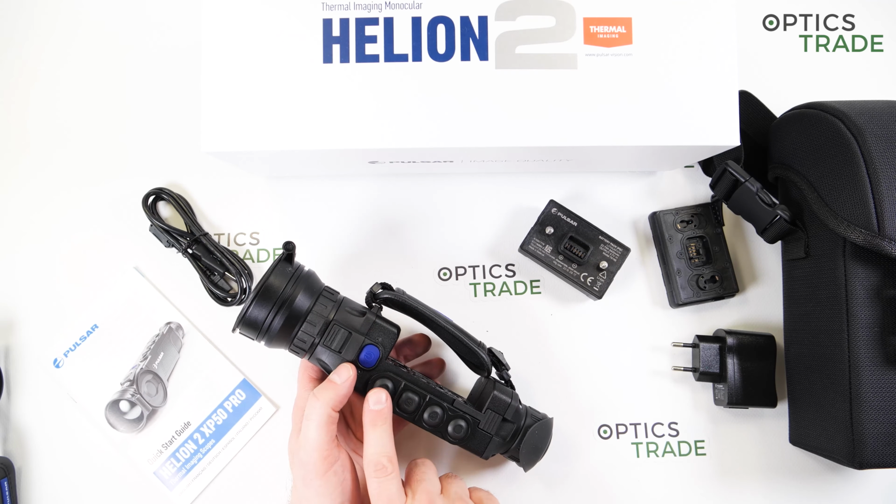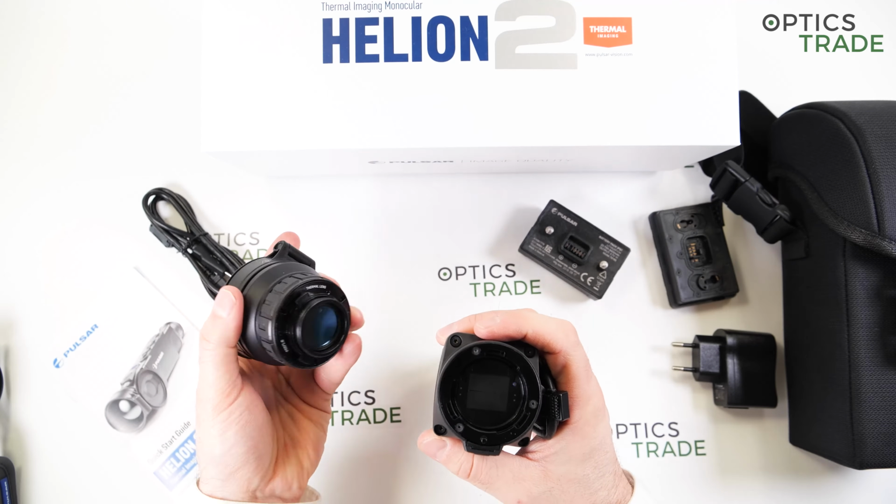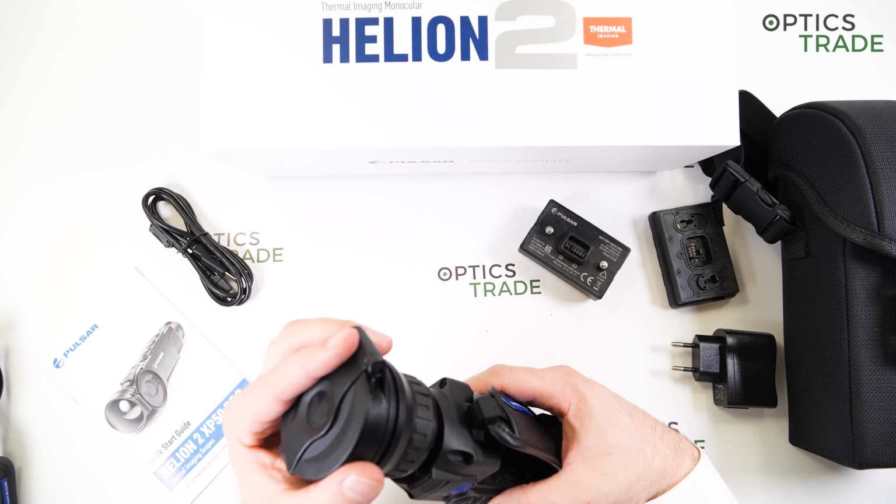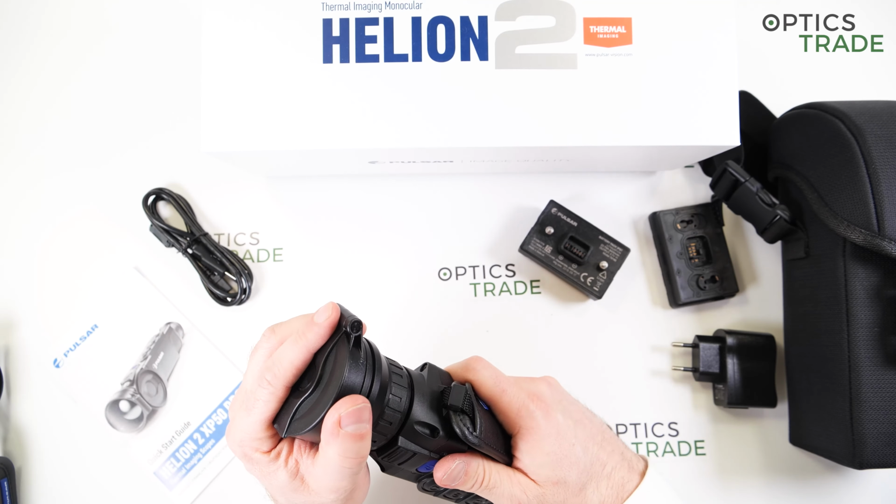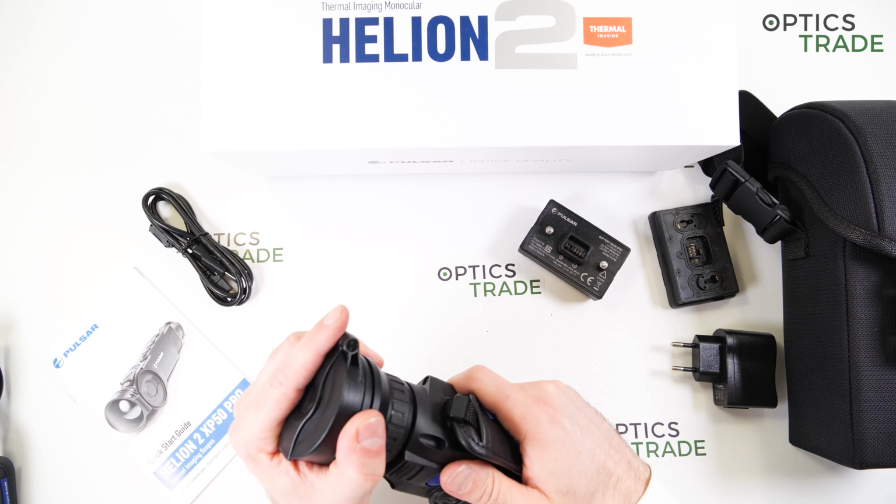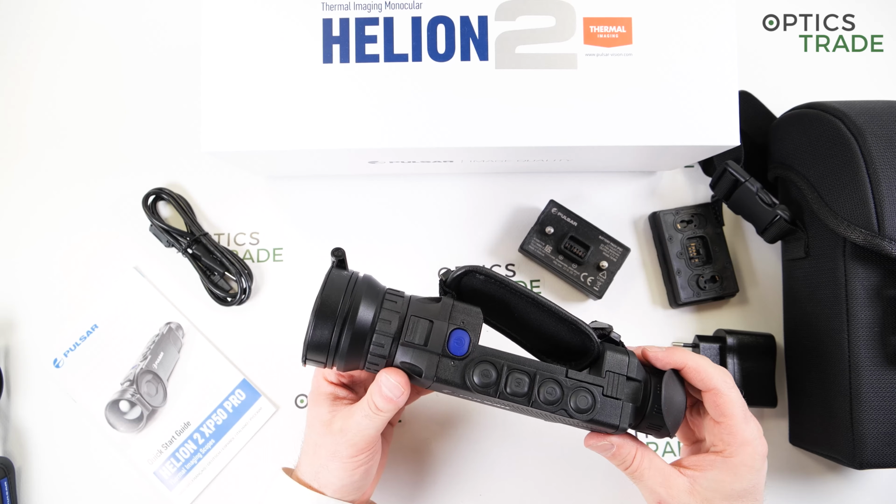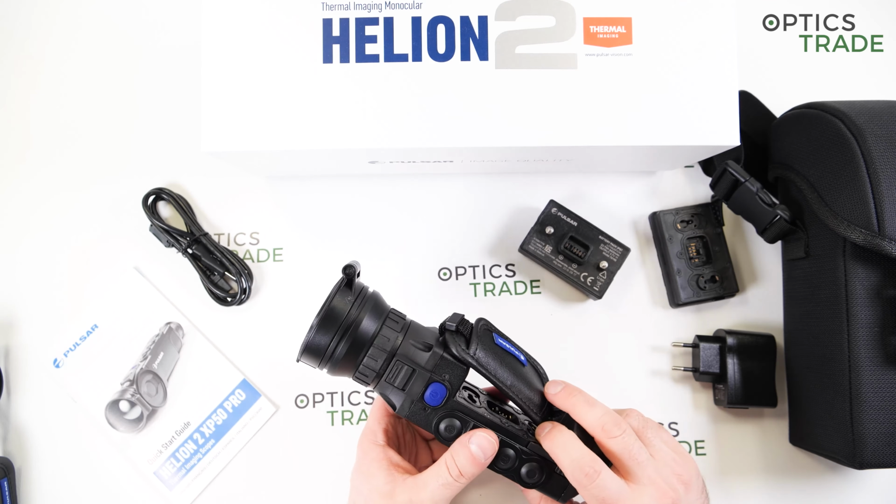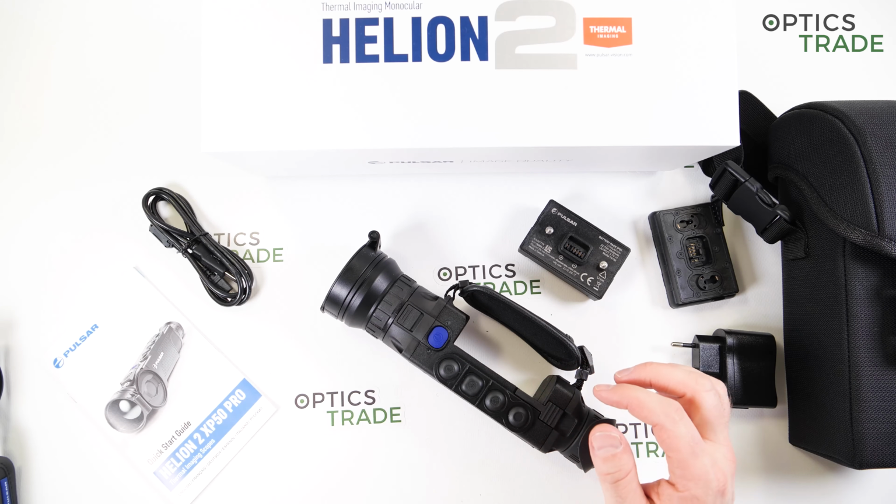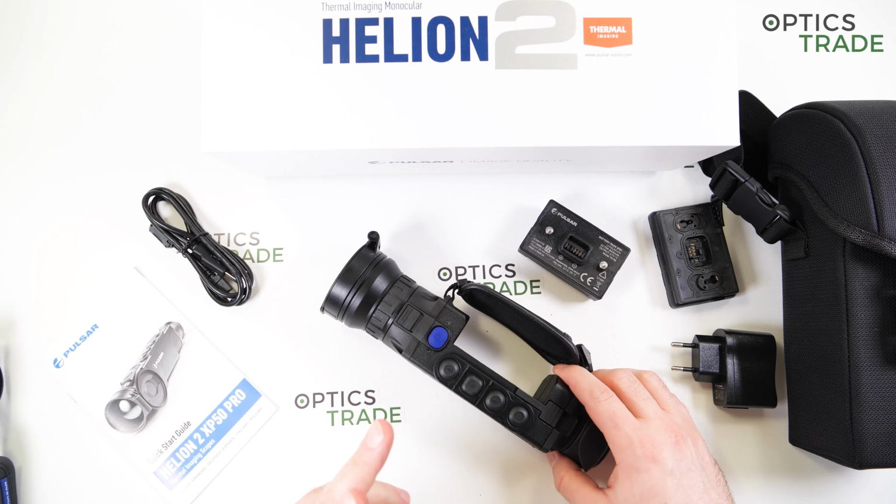What XP models still feature is the possibility to change the lens. So you're able to remove the lens and put a different lens in it. So also the smaller lens would still work on this device. So you're always able to have one device and different lenses for different applications, even though in reality not a lot of people actually buy additional lenses, but if you have the possibility, why not?